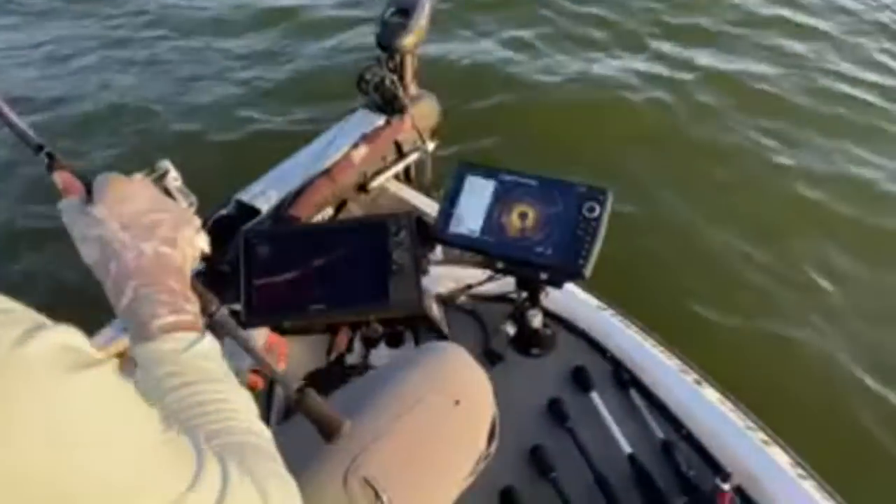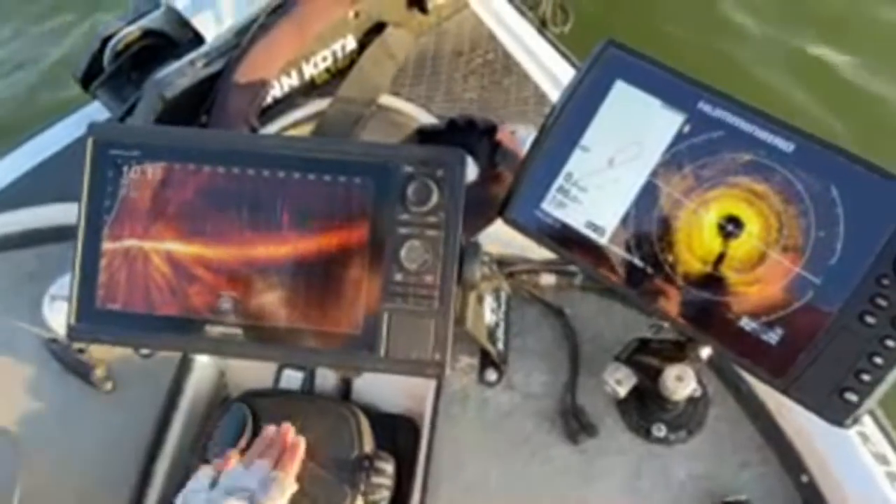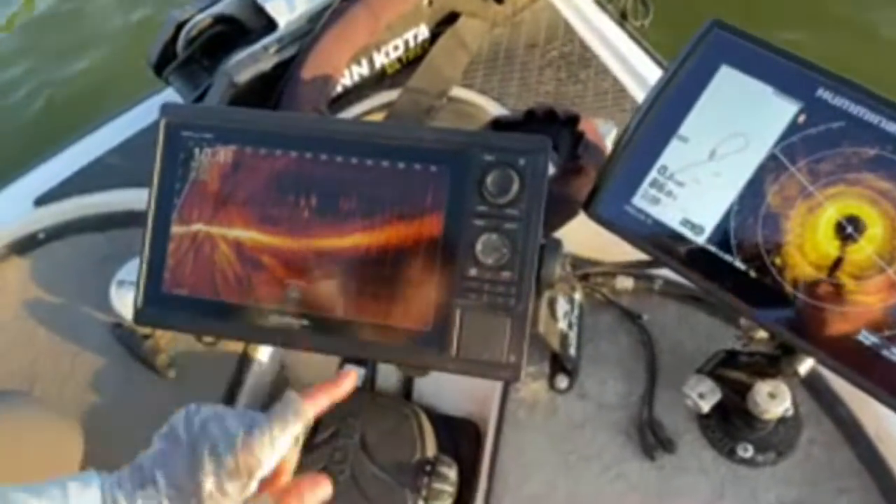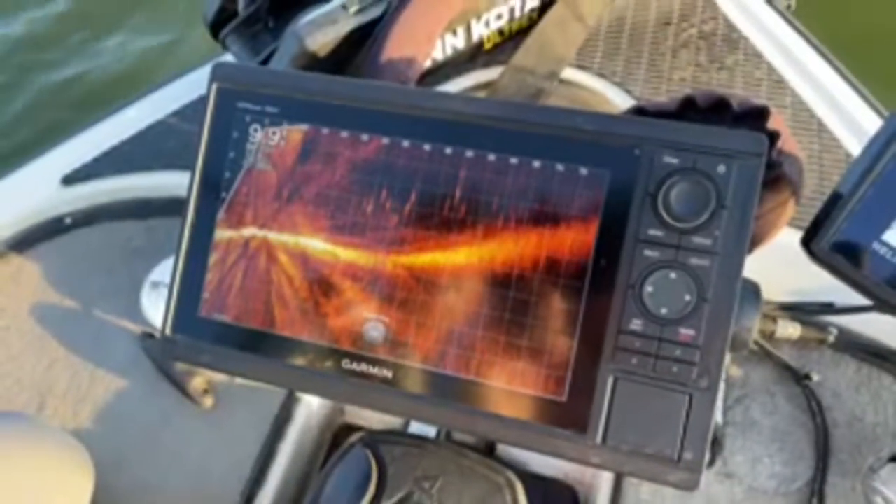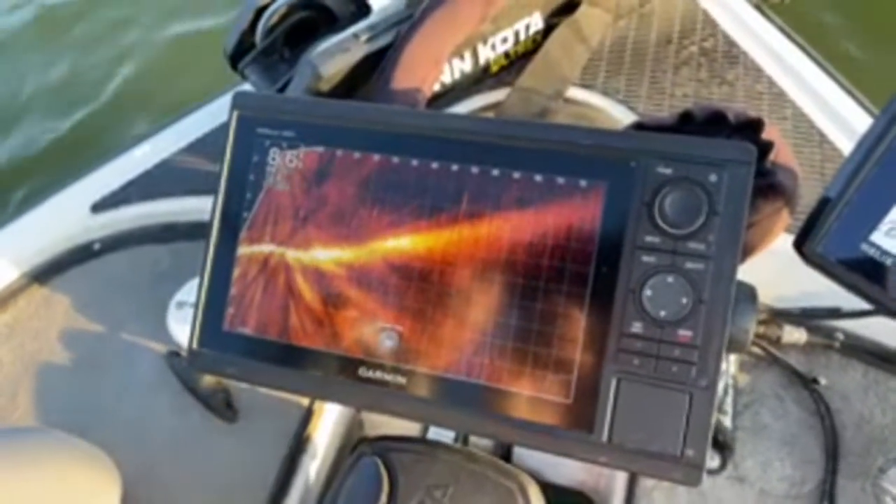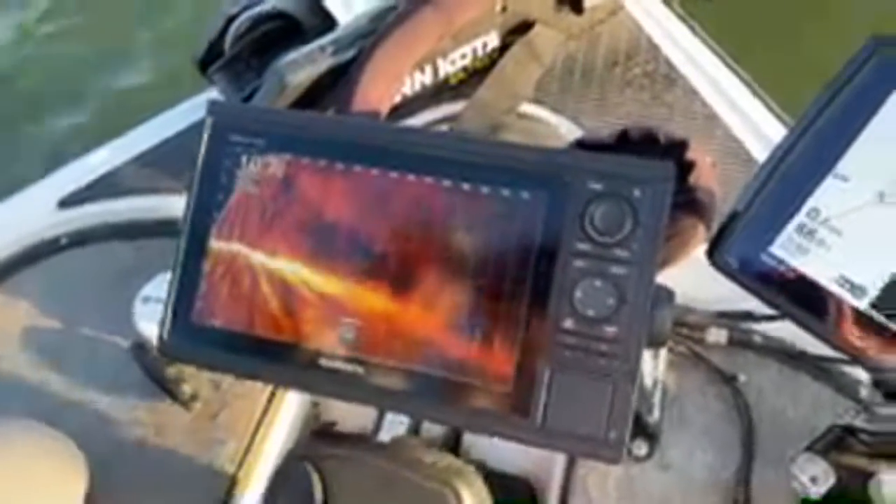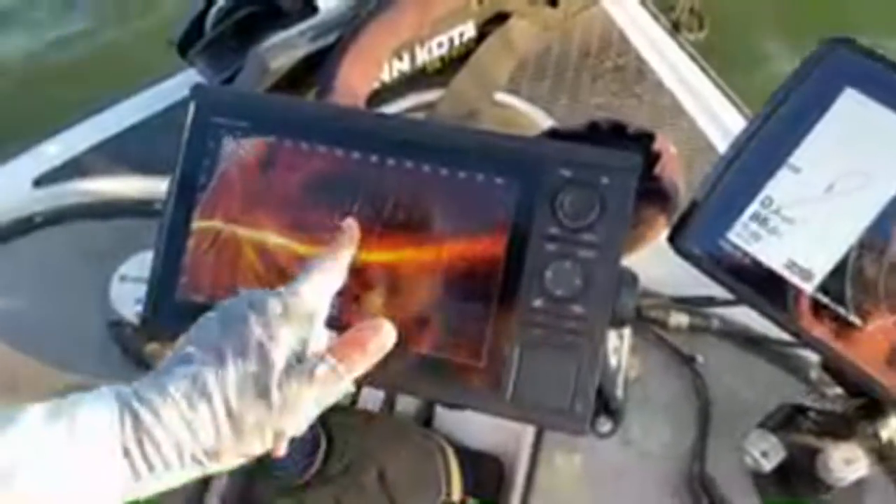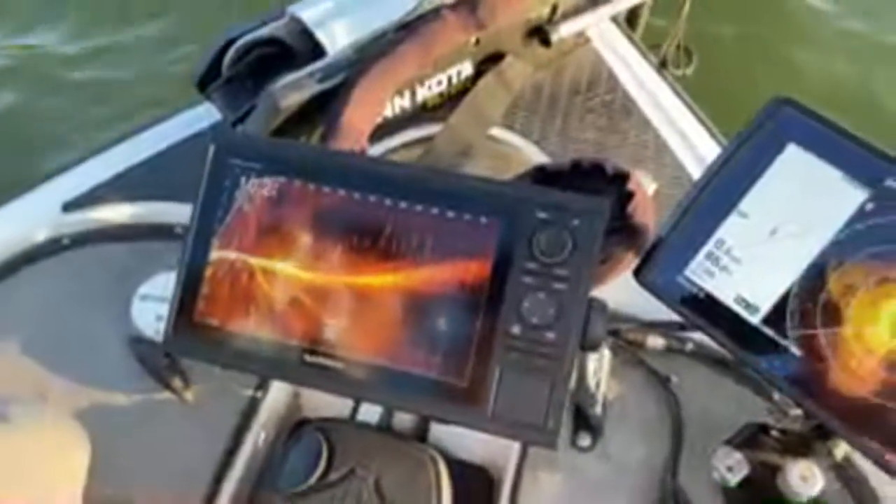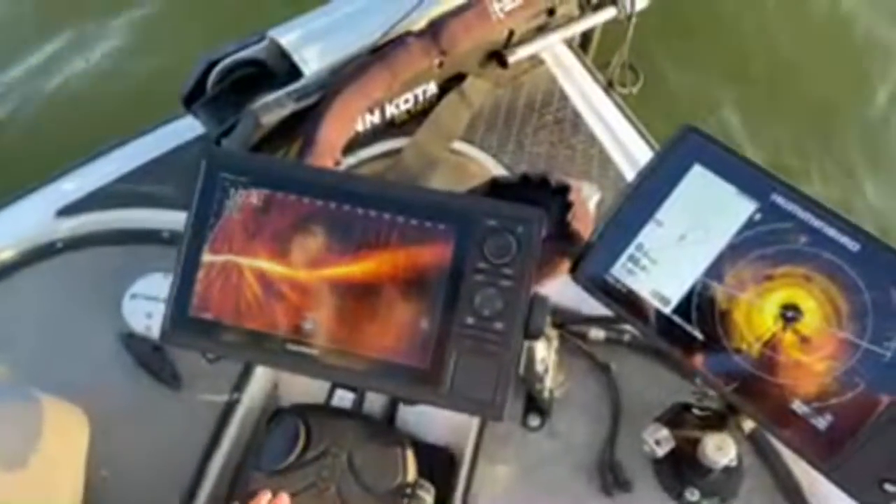This is when you know you're in a good area, guys, when you drop the live scope and you just scan right or left and you see fish all over the place. These are out in front of the boat. These fish are probably not that catchable just because they're swimming out here. But these fish I'm seeing out to the side of the boat are gonna pull up into these brush piles that I marked earlier, and that's where those fish are going to actually ambush and bite.